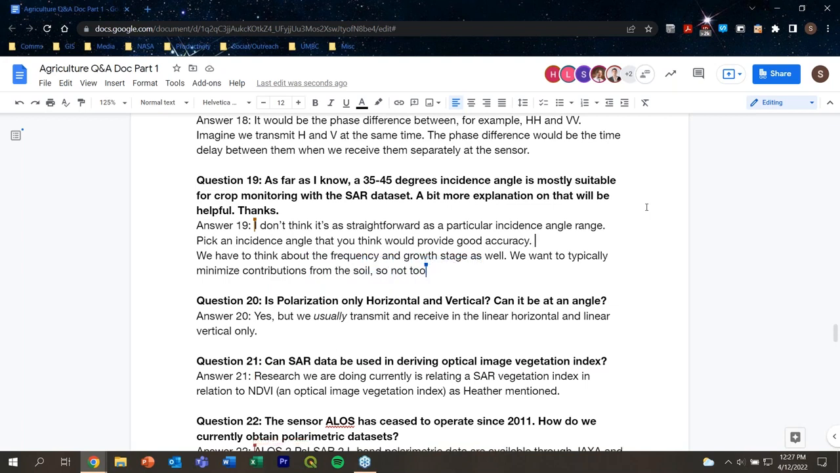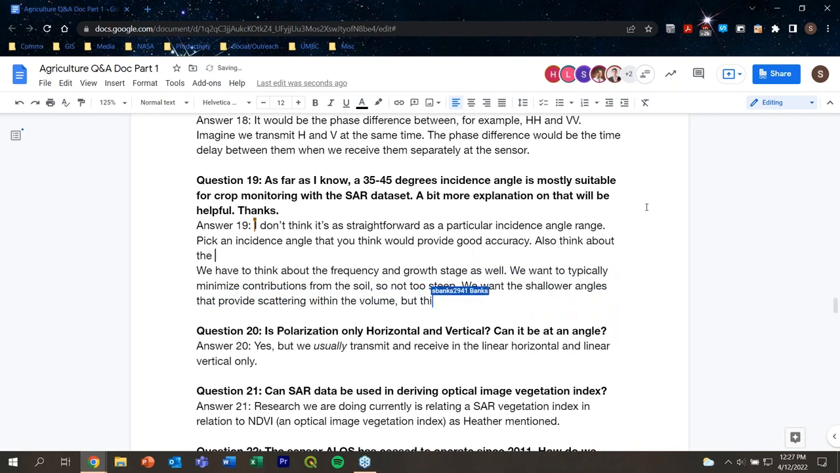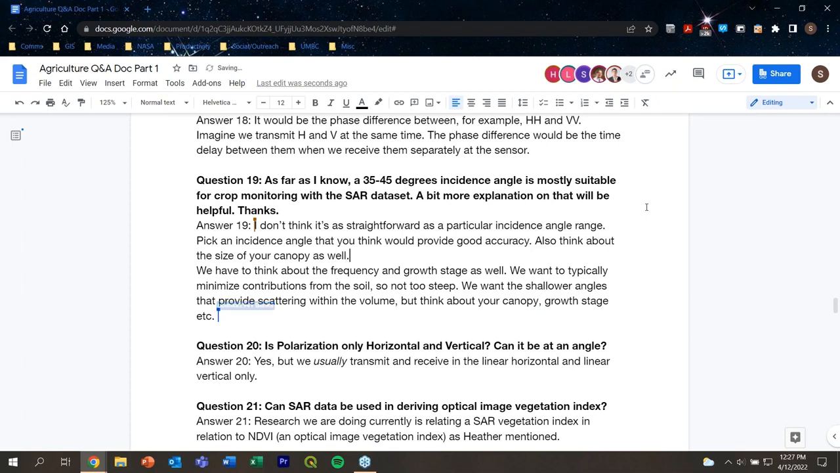I think we want these shallower angles that provide scattering within the volume, but think about the size of your canopy, what the crop type is, the growth stage, as well as the frequency. So pick an angle where we have penetration deep enough into the canopy to interact with the canopy structure, but not penetrating so far that we're getting these contributions from the soil.